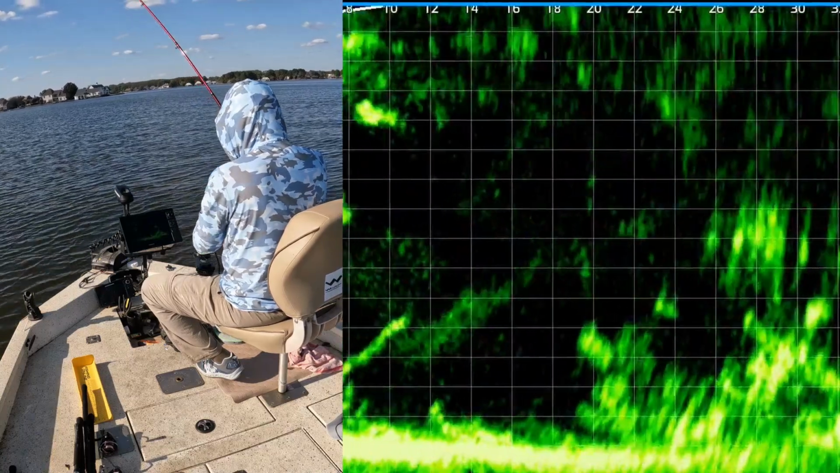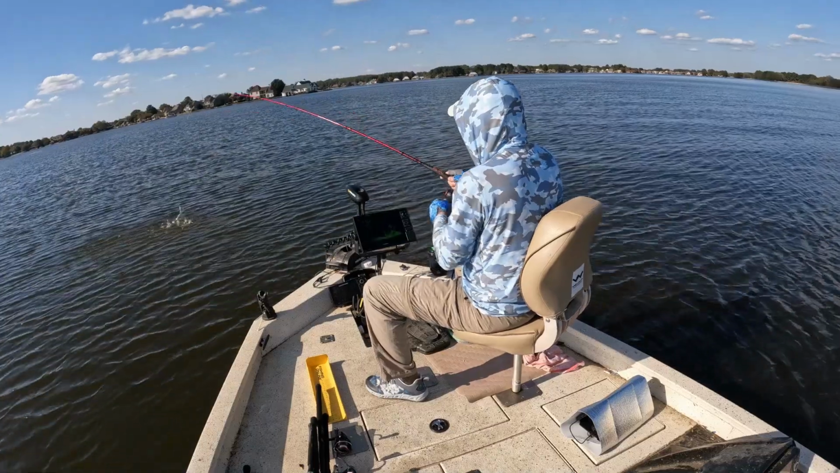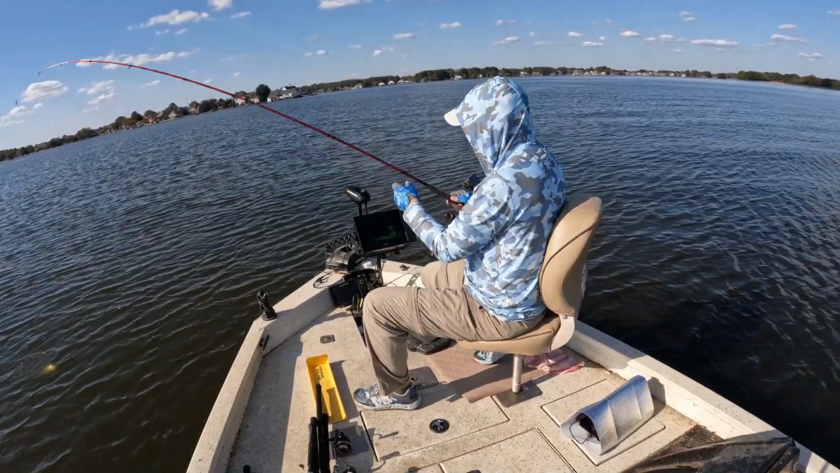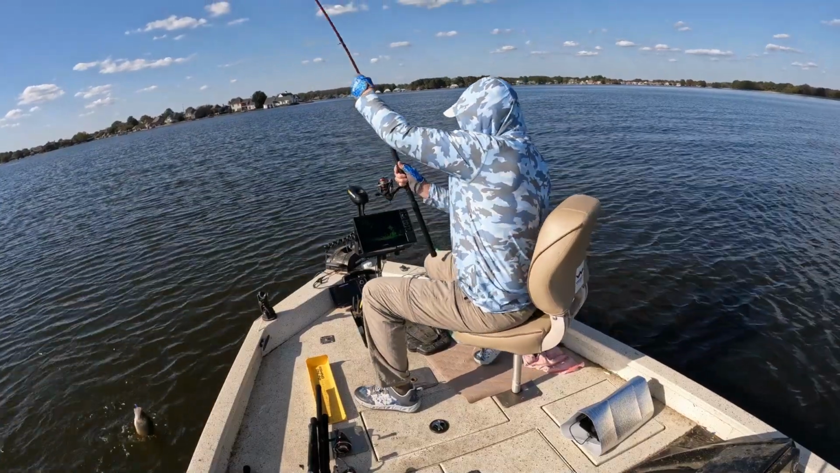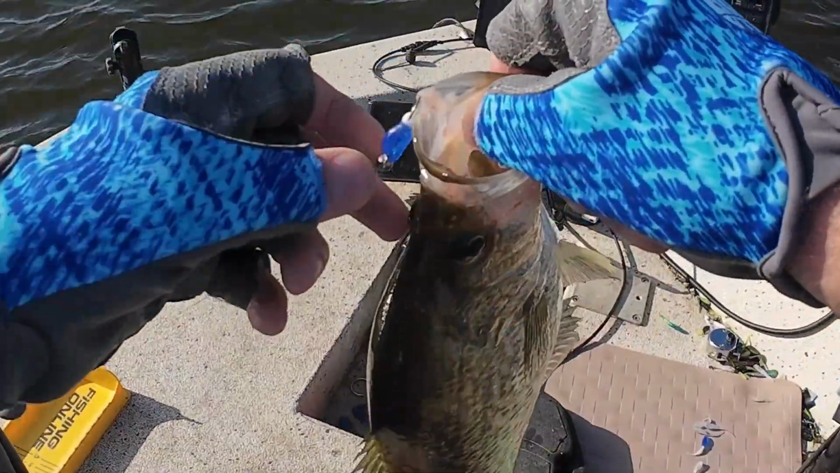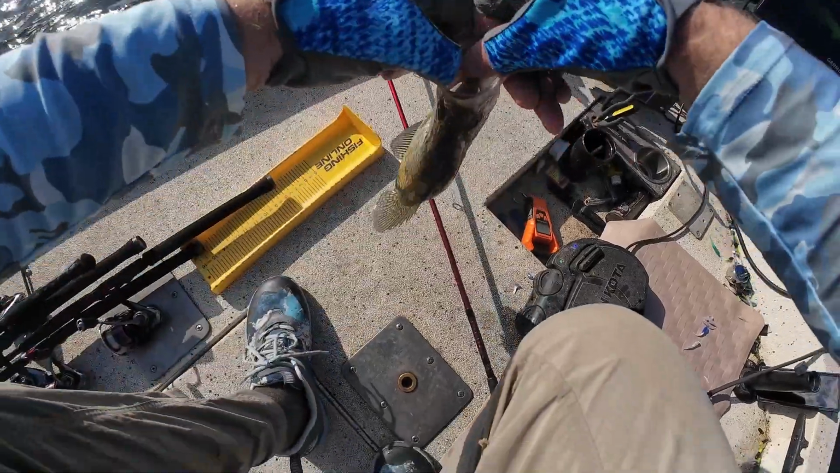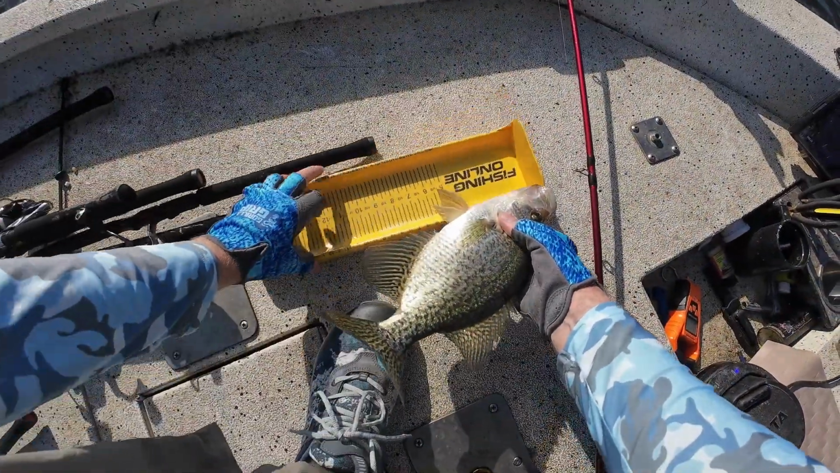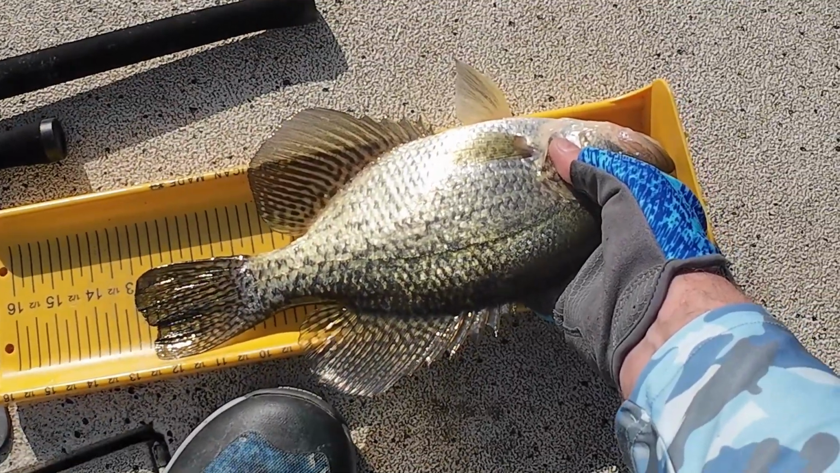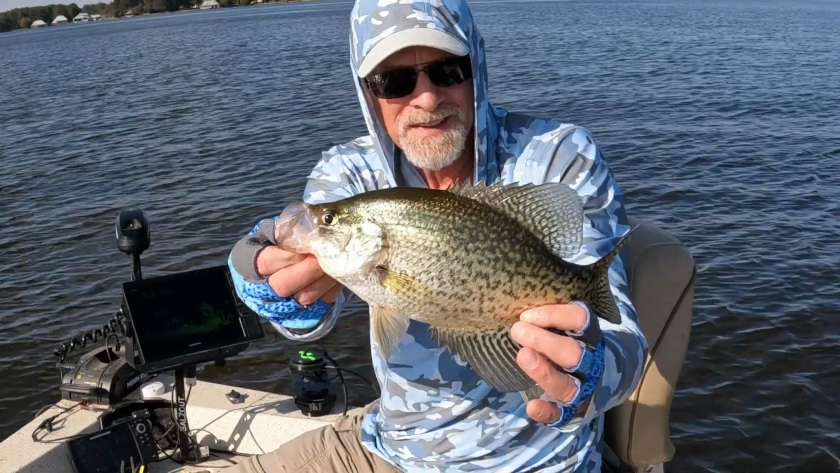Got that one. Yes. Right out of that mess. I thought those were crappie in there. Look at them in there. Goodness gracious. Get up here. Alright, these boys are starting to eat. 13-inch black crappie. Yes, sir. That's a good one.